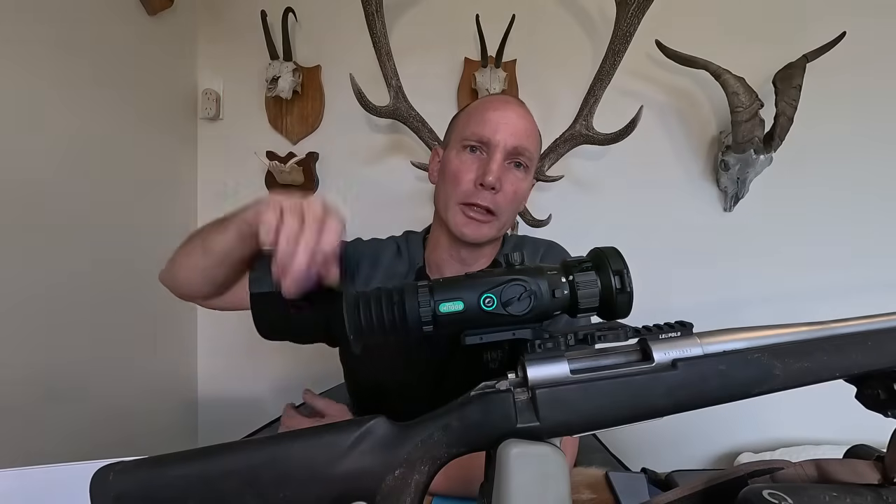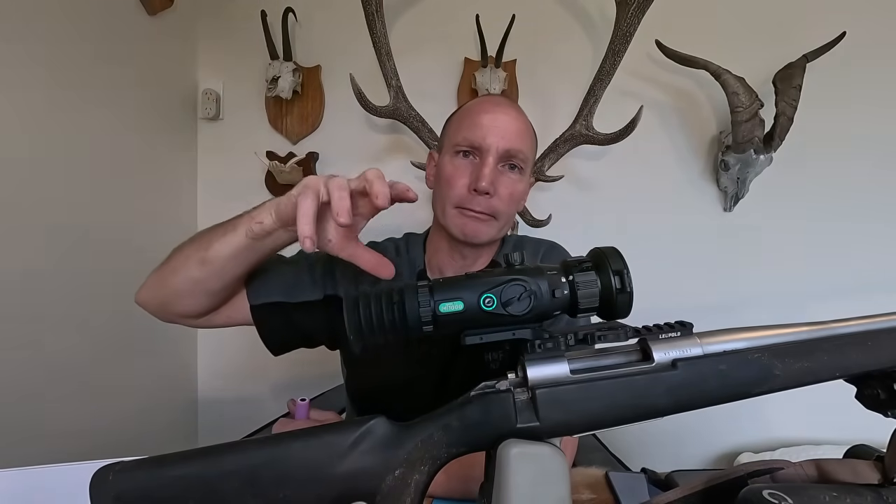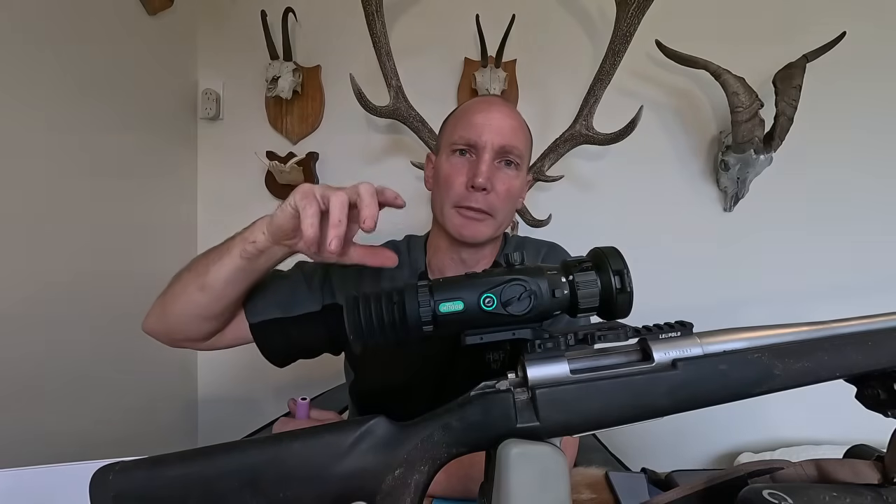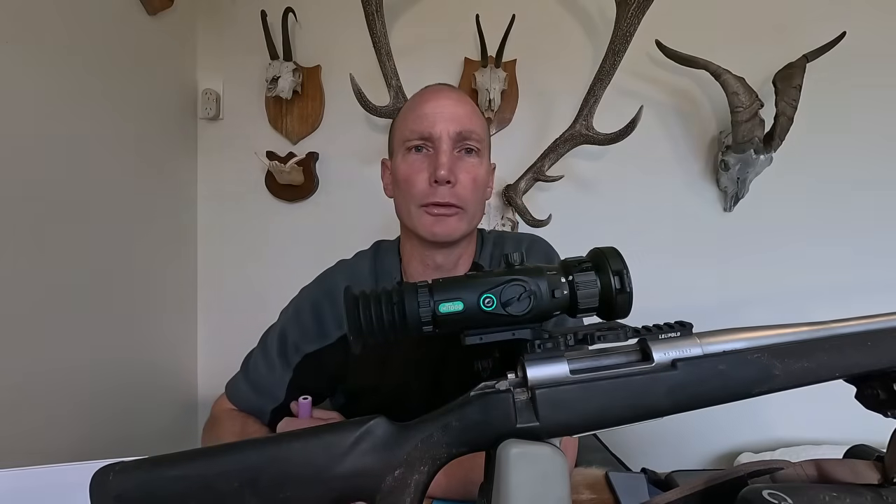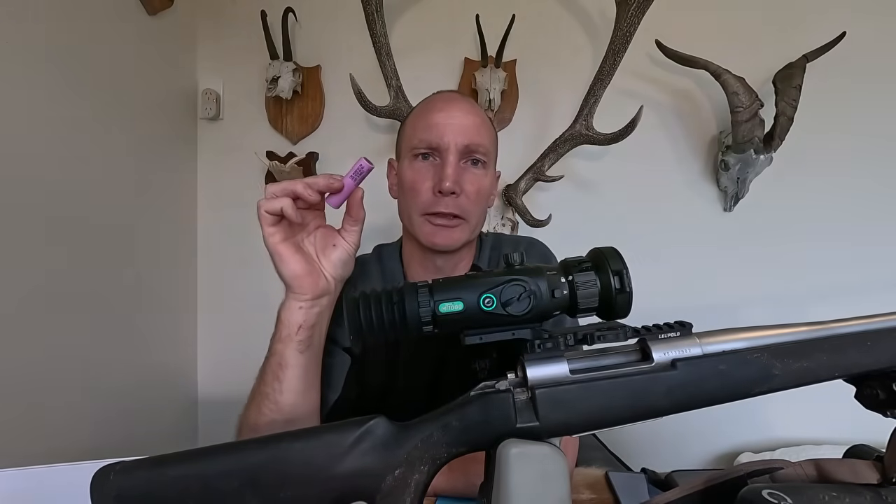go up the side of that hill there. It was pretty rough. Went up, dragged those deer down, gutted them, got them sorted out, ready for pickup, and then decided I'd carry on looking around for pigs. And I just left it on the whole time, just wanted to test out the battery.